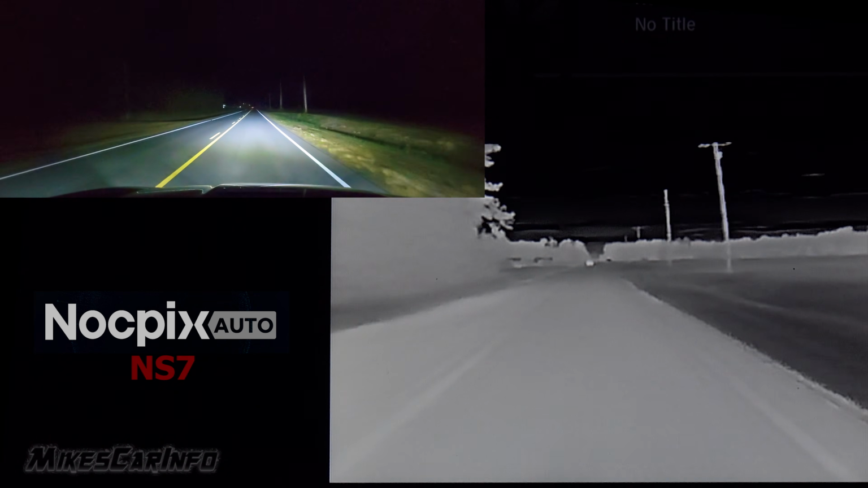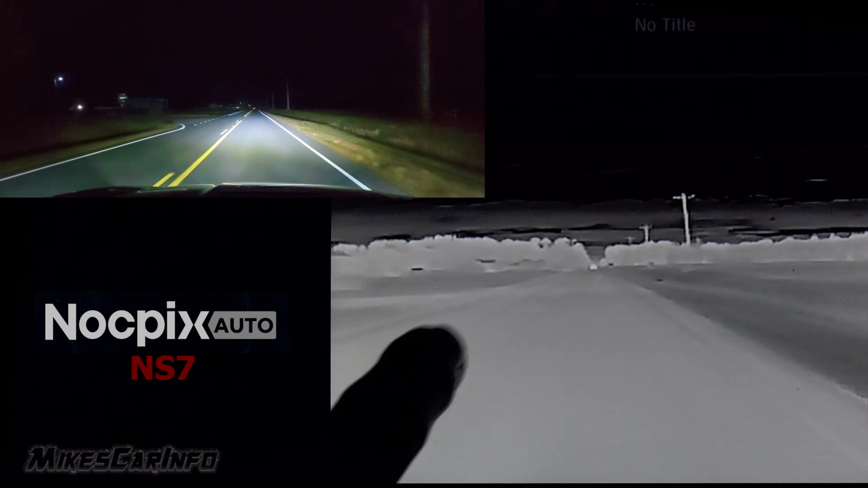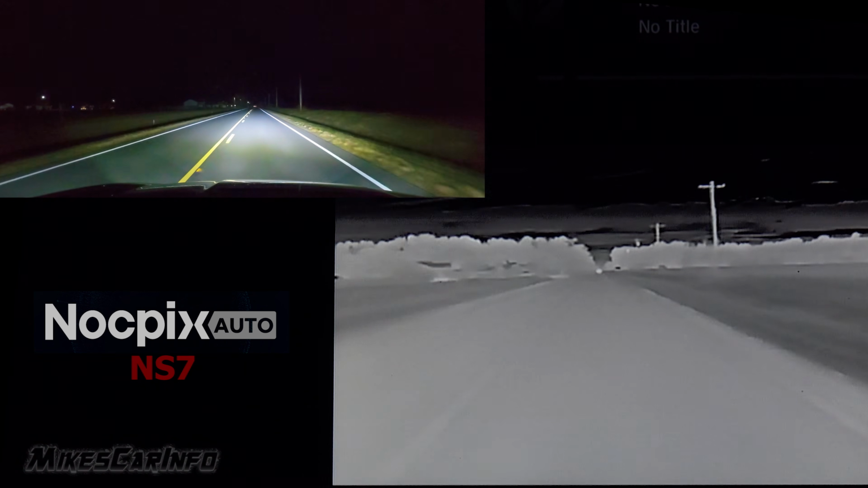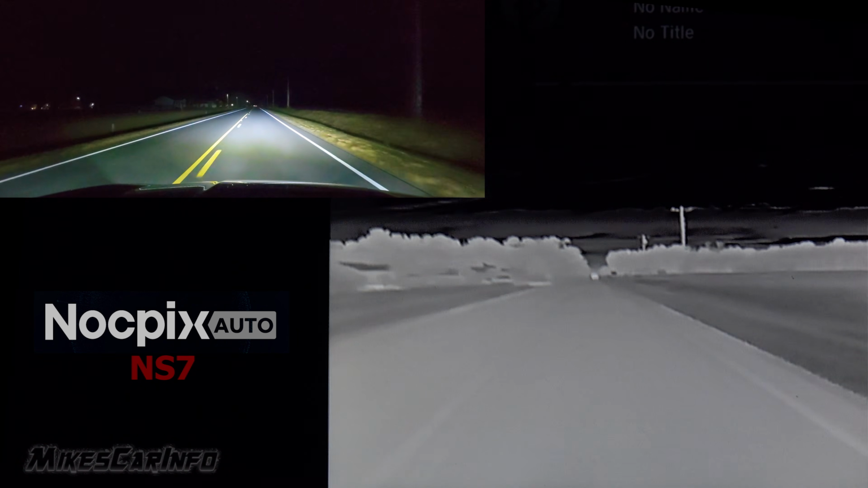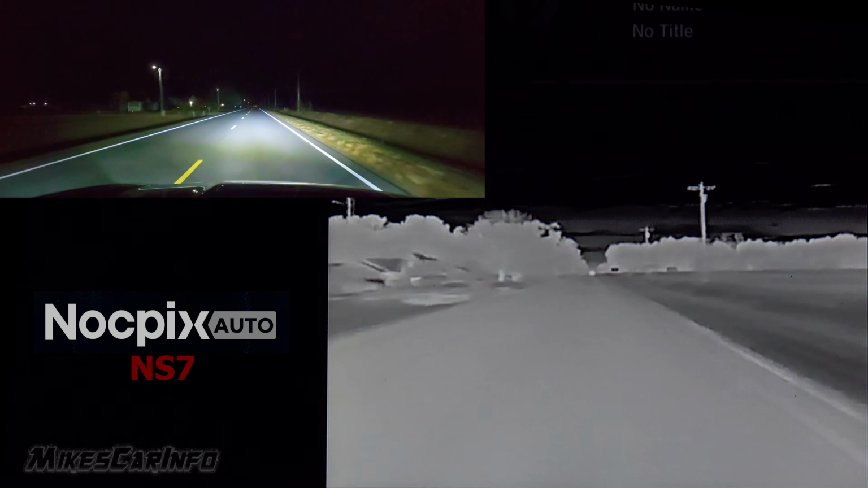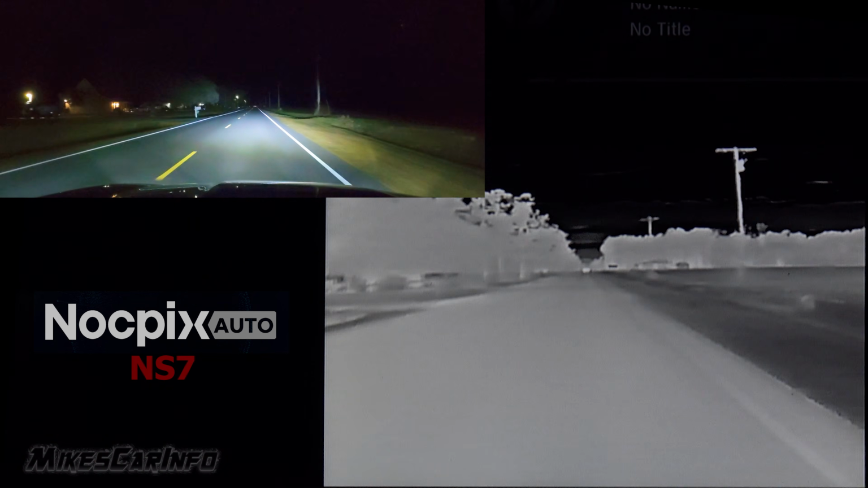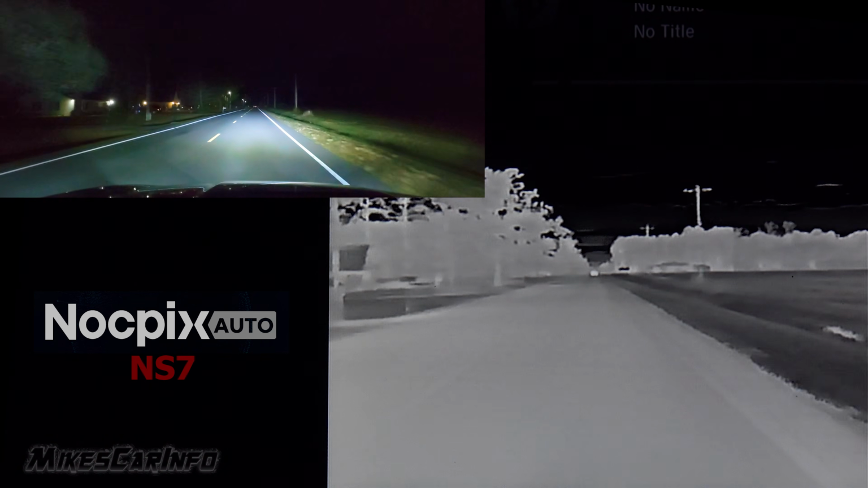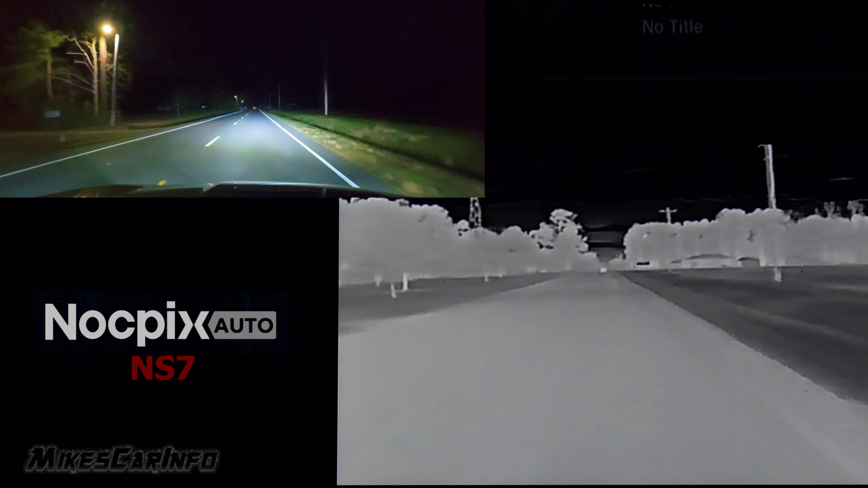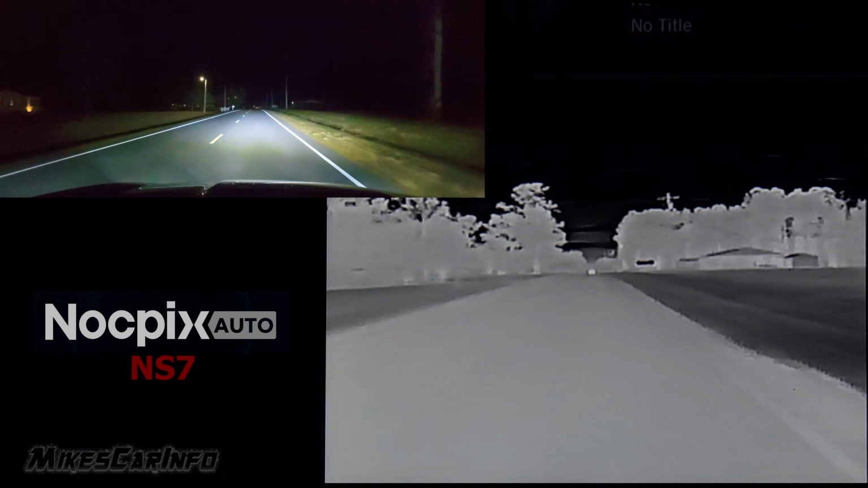I don't know if you can see the clouds in the sky. Like I can't see anything but darkness, right? But actually you can see the clouds in the sky and everything on the thermal imaging system. It's able to pick up basically an infinite distance. So your visibility on the thermal imaging camera is not going to be limited by light, basically. It's pretty interesting.